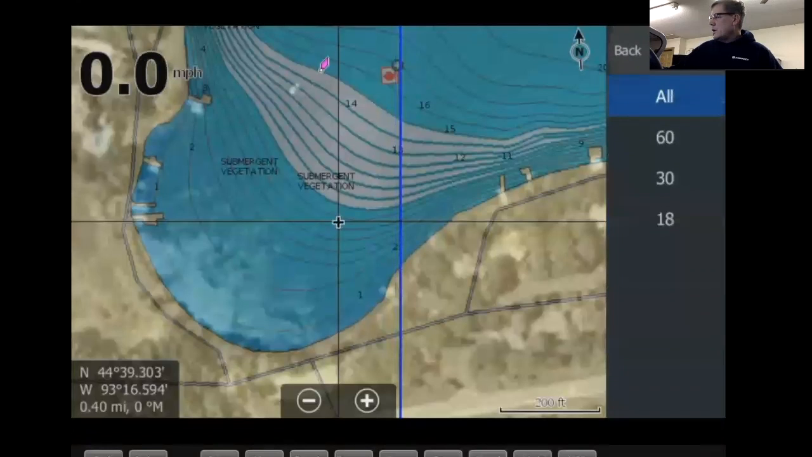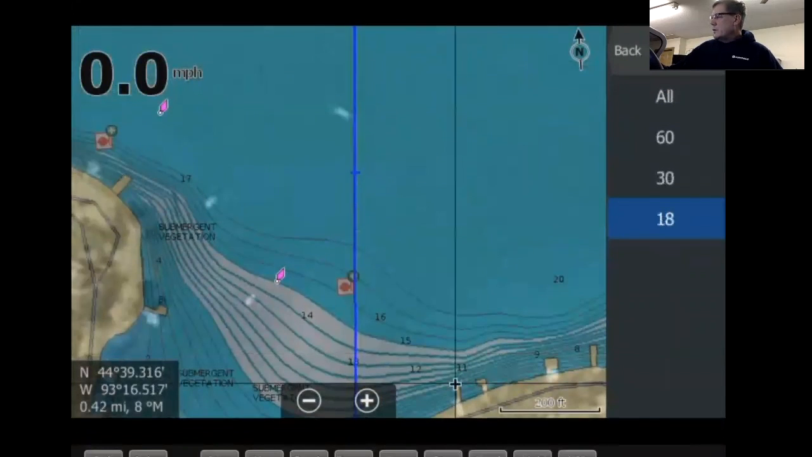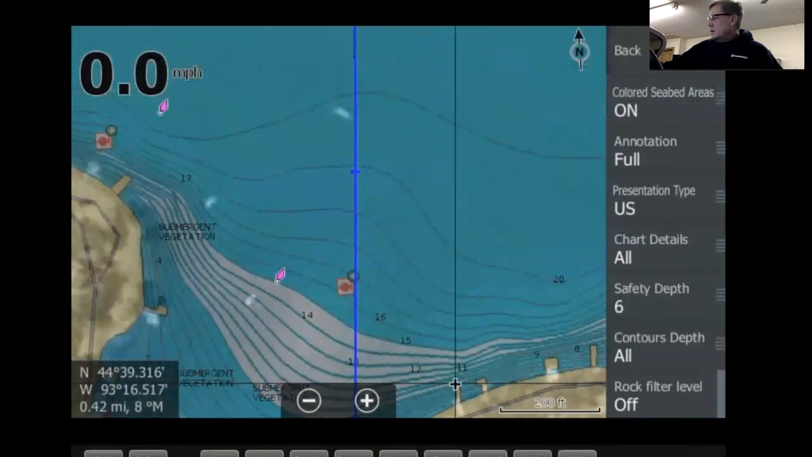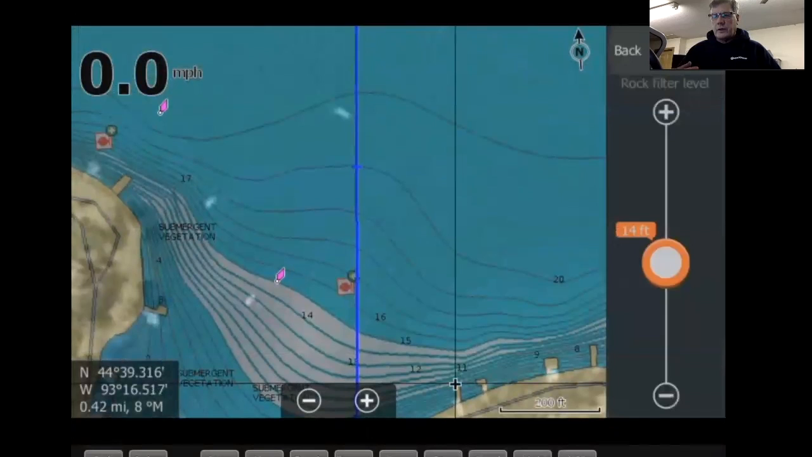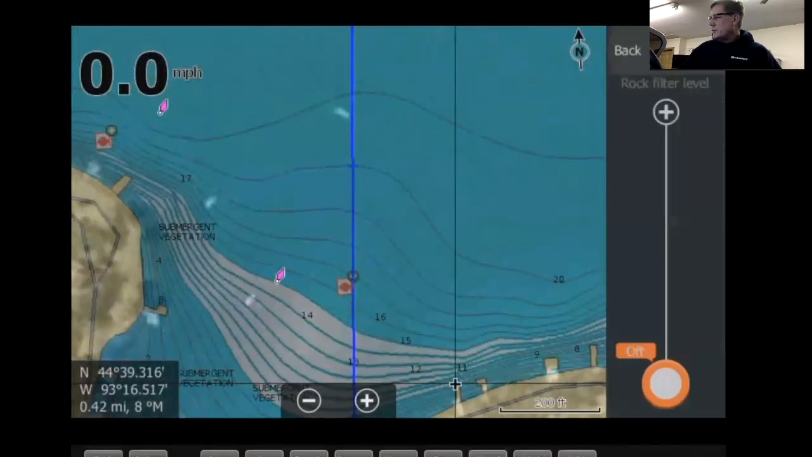Depth contours, all. Let's scroll up here so you can see. If you want to turn off the contours below a certain depth, you could do that. Again, I typically run mine at all. Rock filter level, a lot of times you got maps marked on your lake, things like that. You can turn that on and adjust that up. So if there's any rocks that are marked or things like that, it will then highlight those particular items.